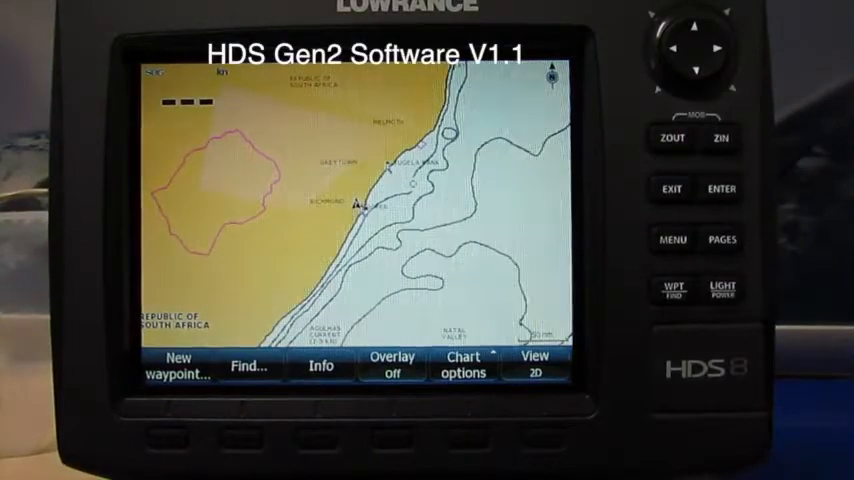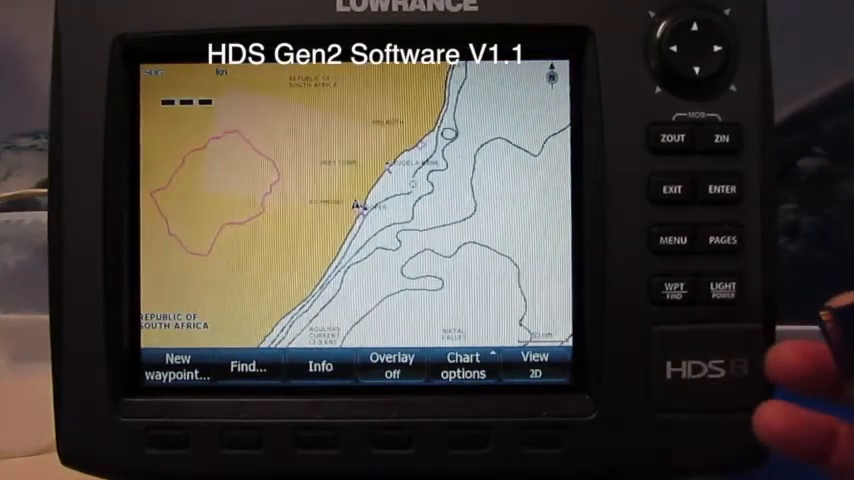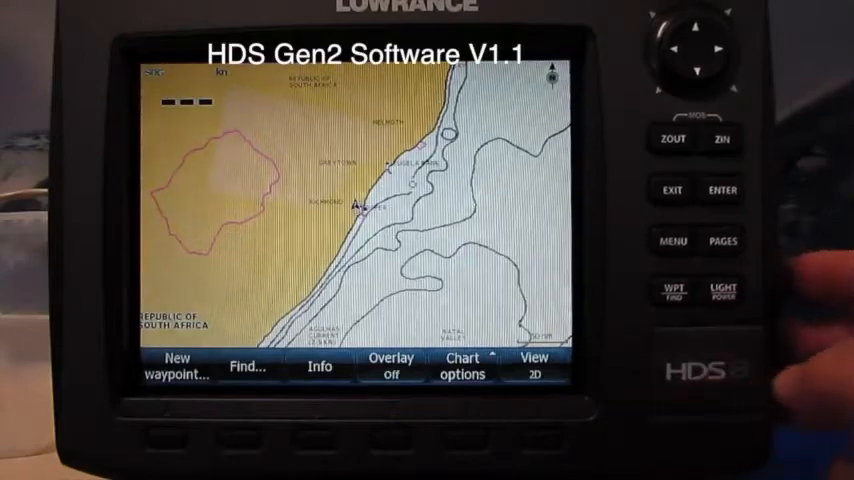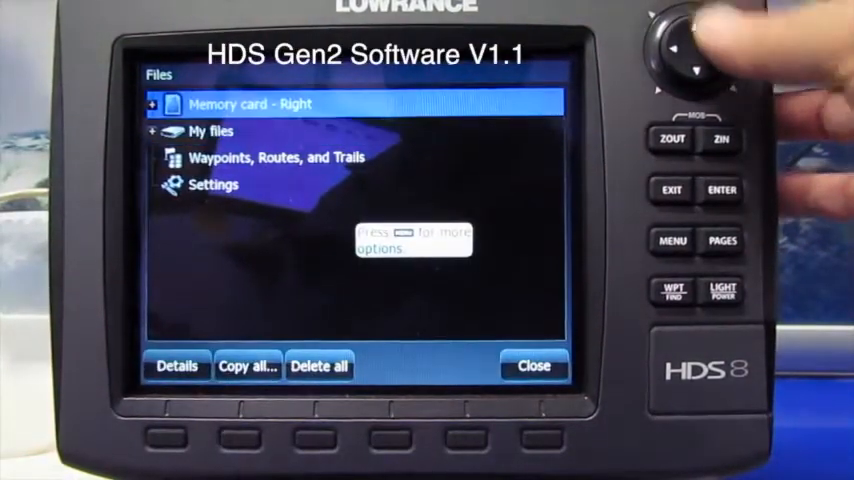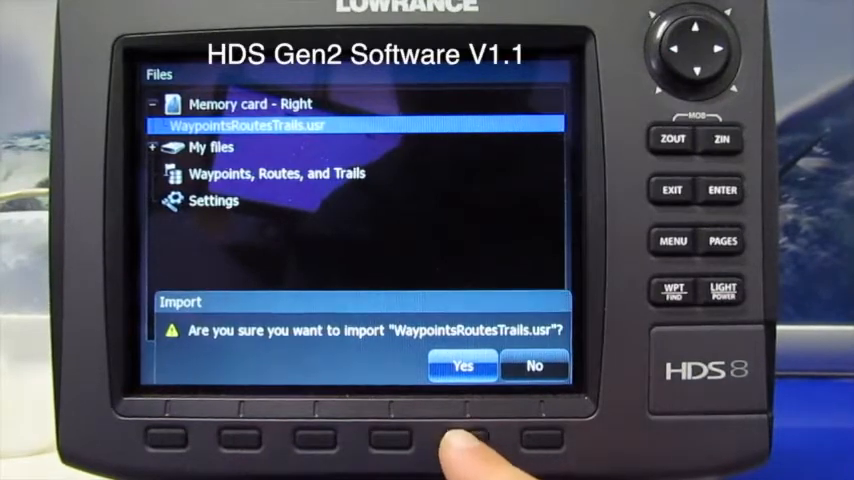The first thing we're going to put in is our waypoints. From our original unit, we're going to pop that in. We're going to go pages, files, memory card, waypoints, routes and trails, and we're going to say import.